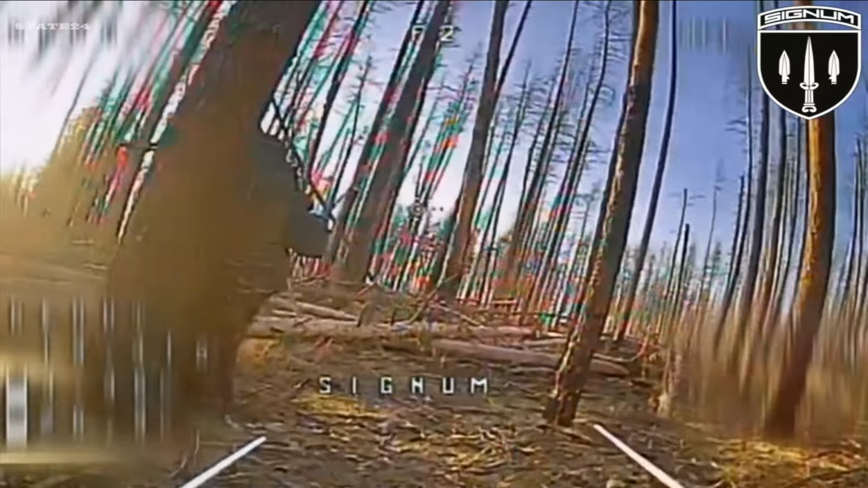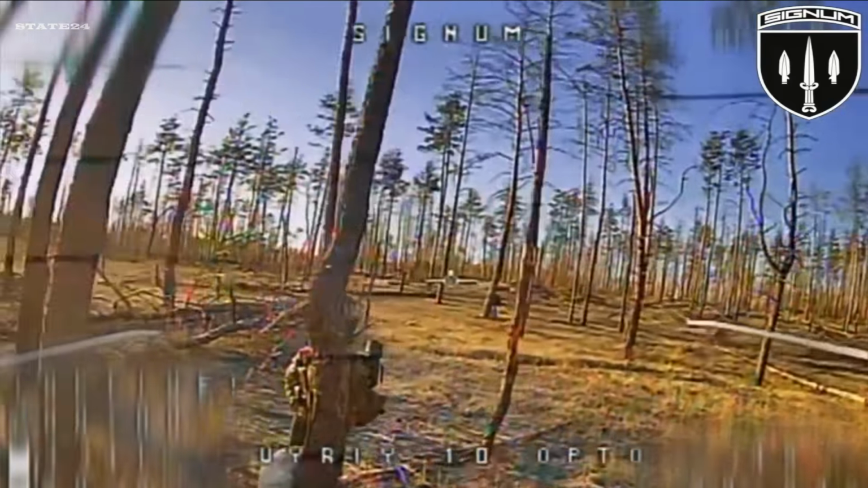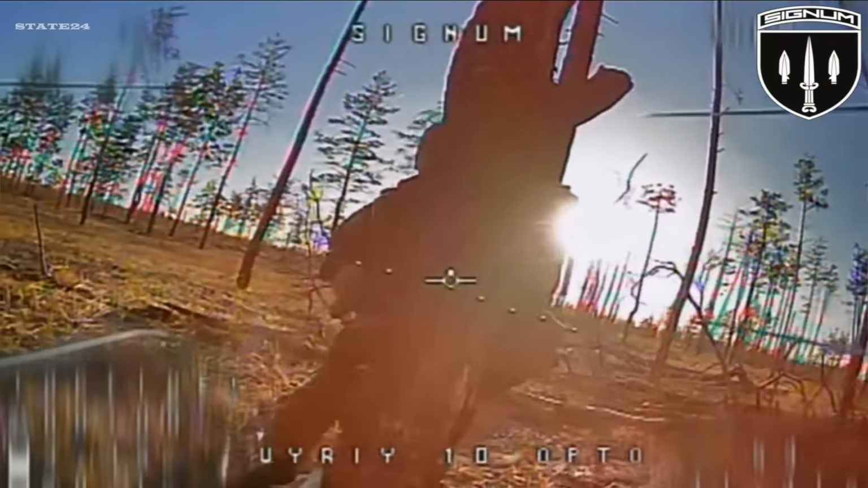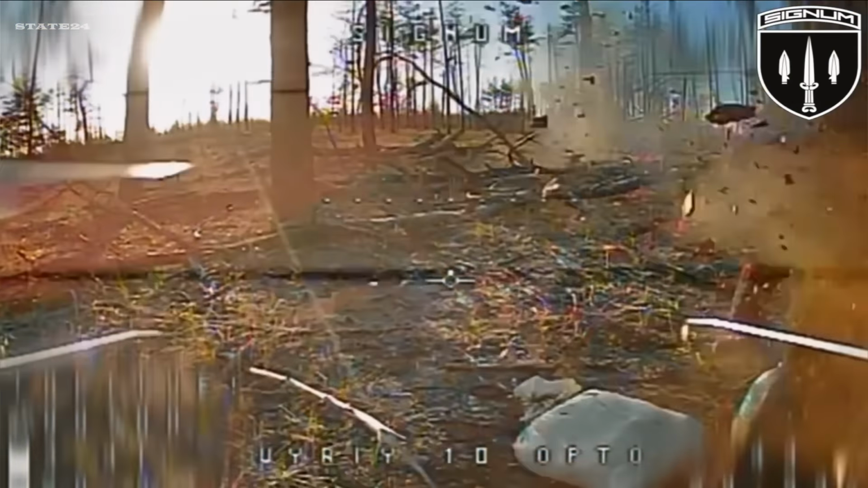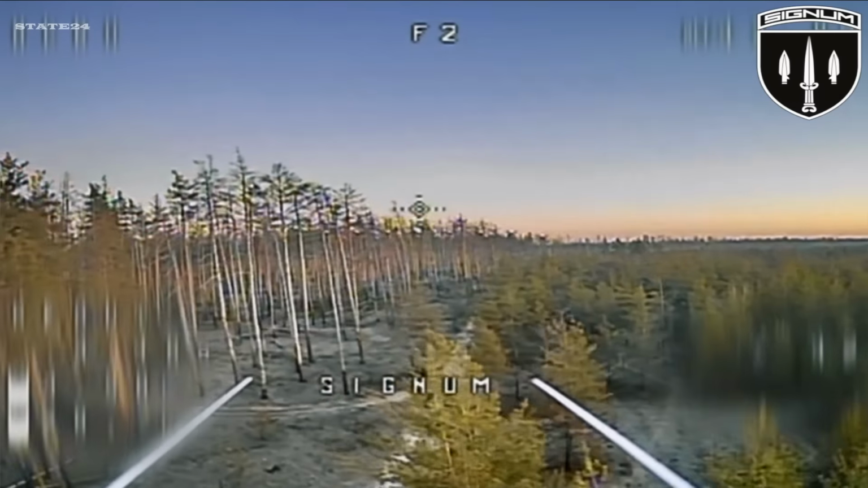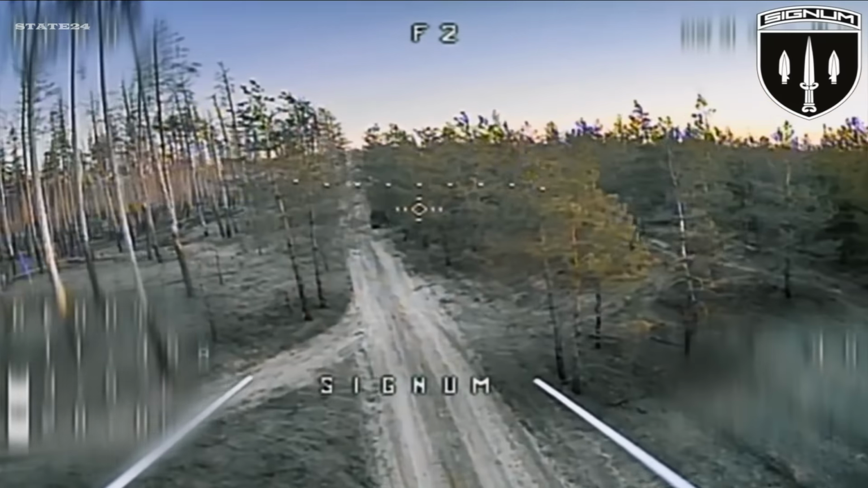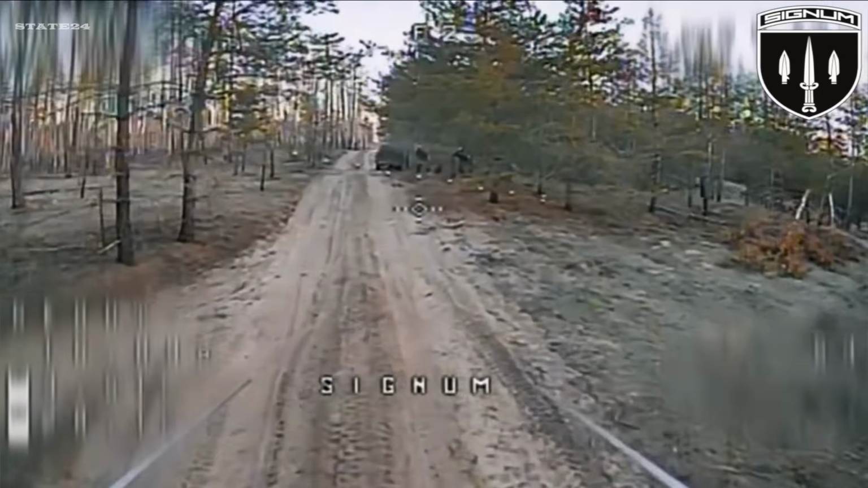Every single soldier on that ground has one instinct: get to the trees, stay low, stay hidden. The forest feels like safety, but for Ukraine's drone operators, those trees are not cover, they are not shelter, they are simply the last place these men will stand. These pilots don't just fly, they hunt. And in the Lyman sector today, nowhere is safe.